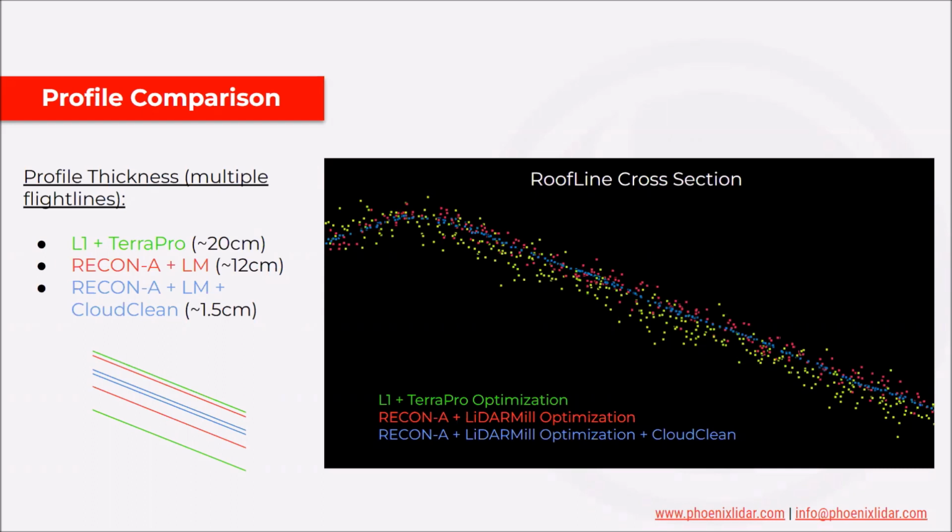And so relative accuracy plays a role here in that strip adjustment. And then the blue is showing the Cloud Clean feature, and we can actually get that rooftop down to 1.5 centimeters while maintaining the same point density.